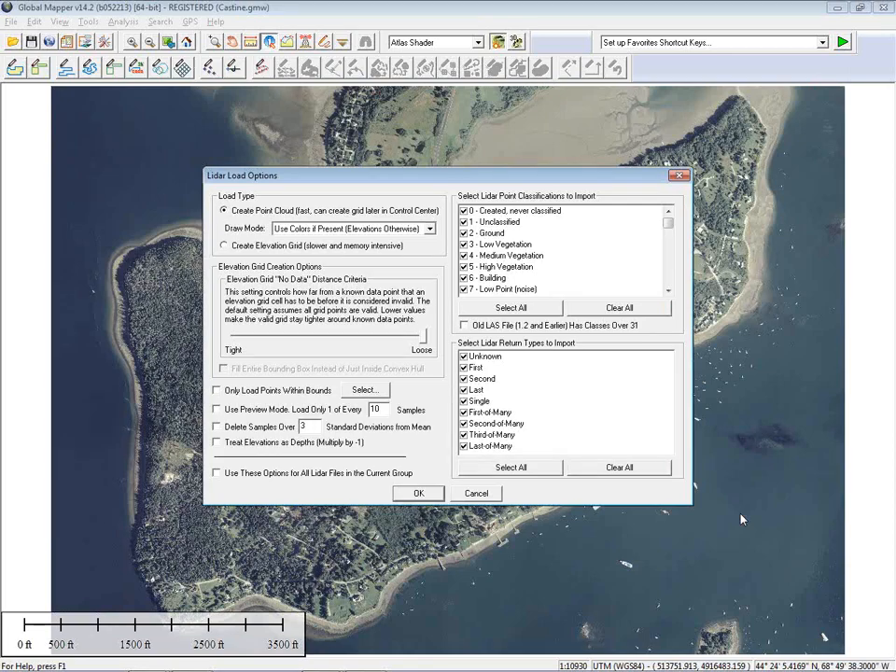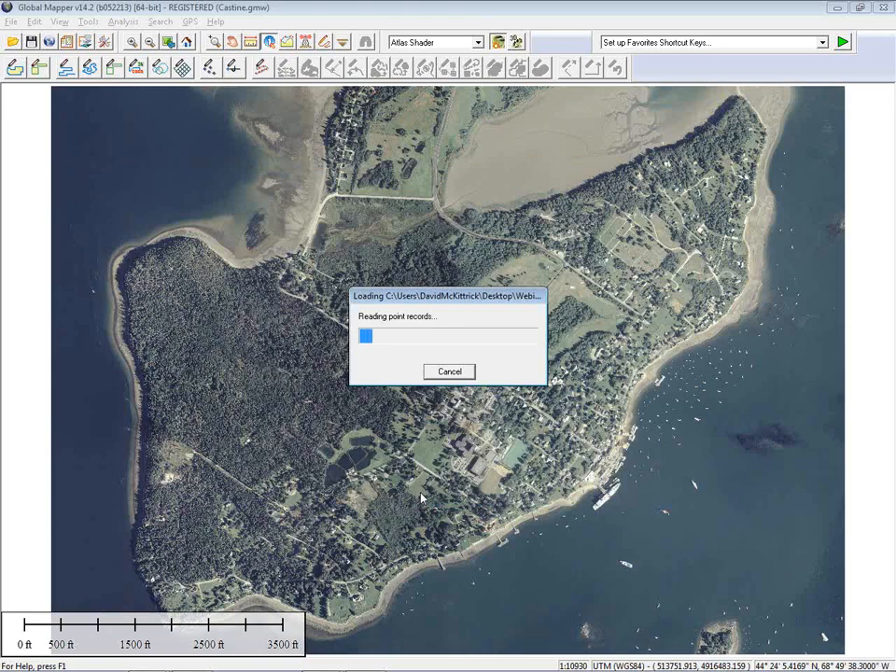Now, during the import of our LiDAR data, you'll see this options window that appears that allows us to apply certain settings to the imported data set. There are certain filters that can be applied. You can also bypass the rendering of the points, as we could have with our text file, and simply generate an elevation surface. In my case, I'm going to import the entire file without any filtering. I'm simply going to click OK. This file is about 10 million points, so it takes a few seconds to import.